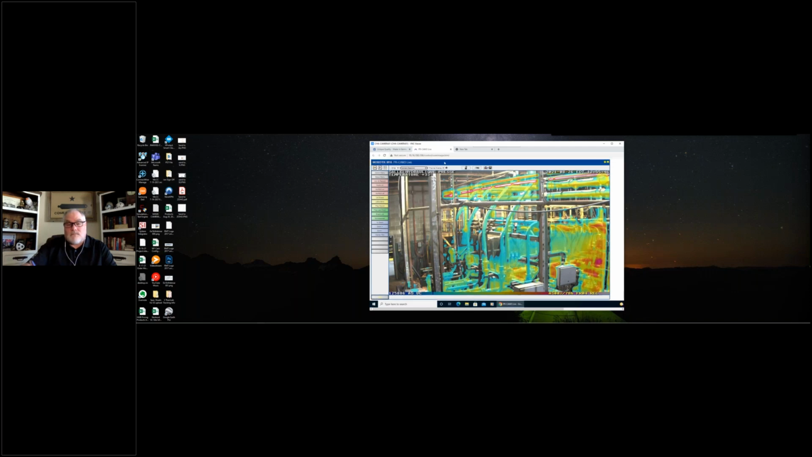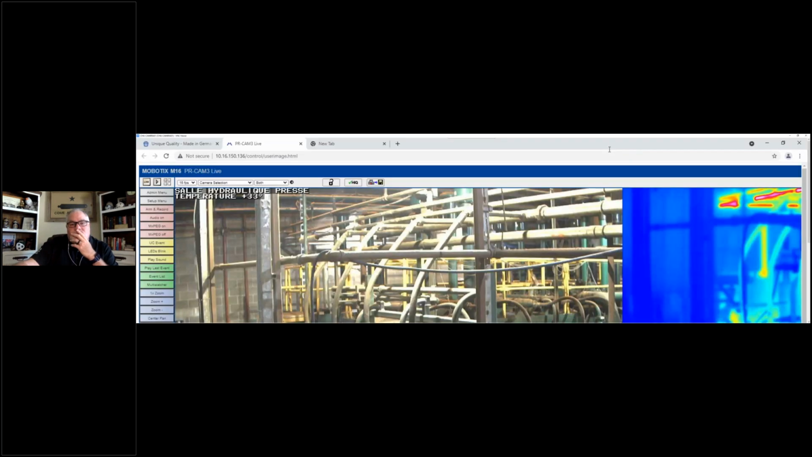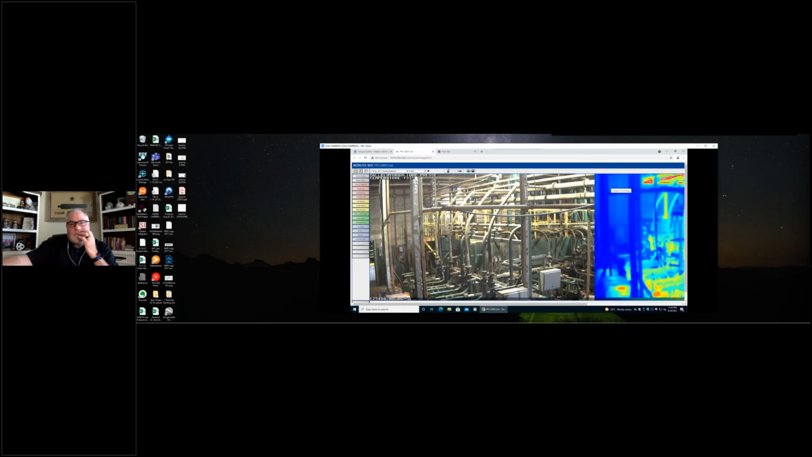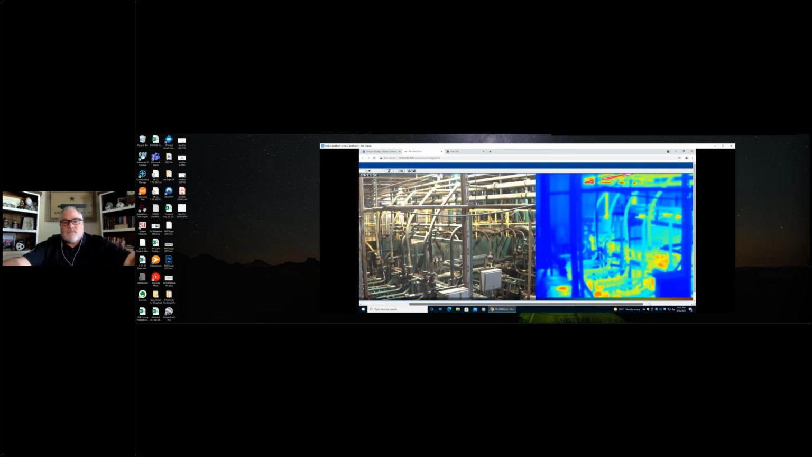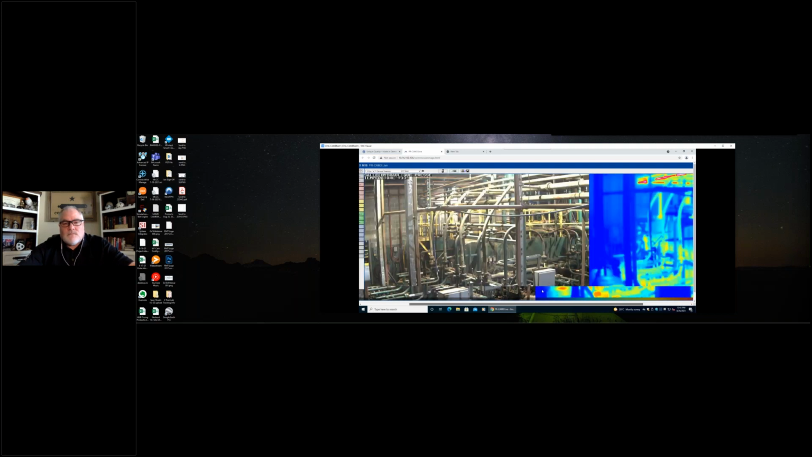The camera has the capability of taking the optical lens and the thermal lens and actually doing an overlay. So as you can see here, the camera has two sensors. That's what the thermal lens sees, and this is what the optical lens sees.